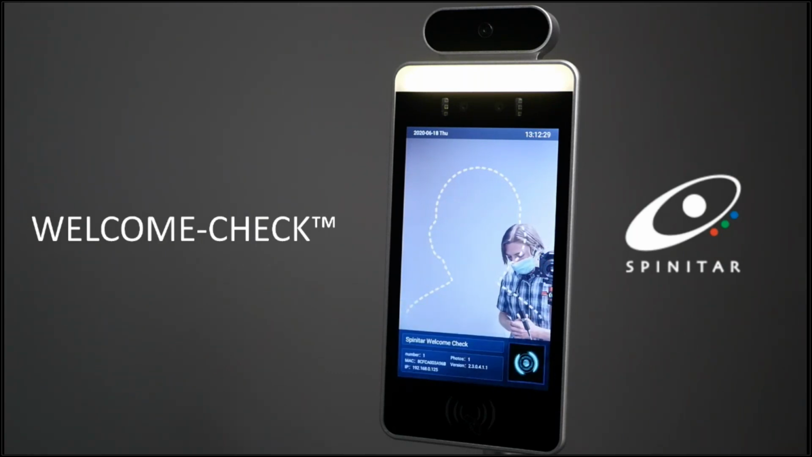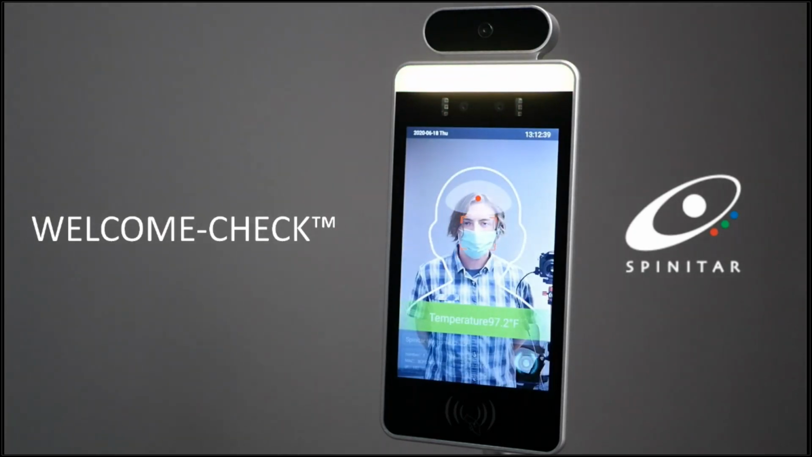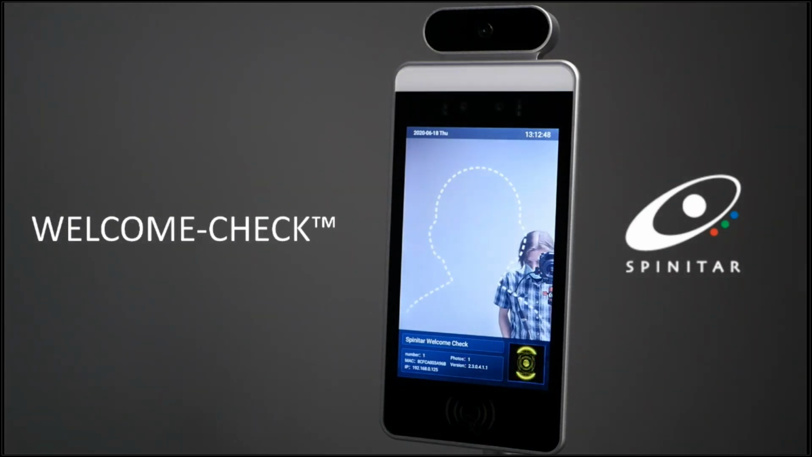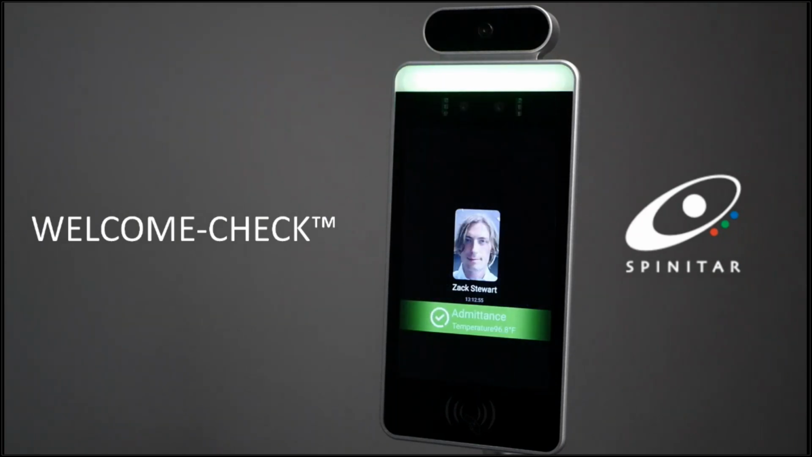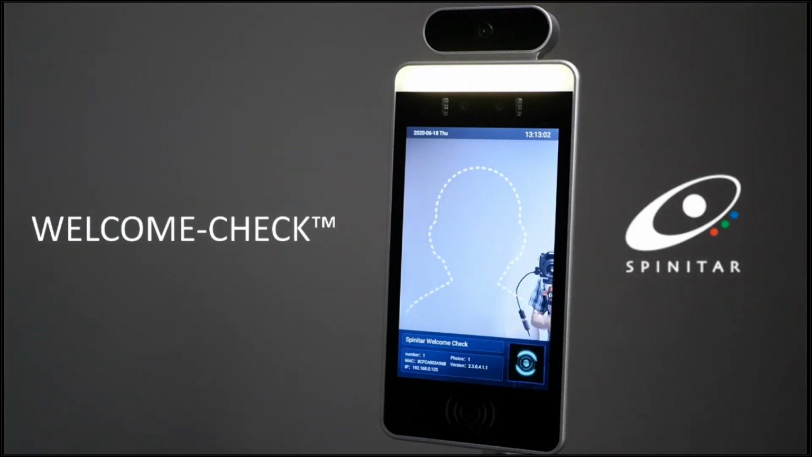So I'll come a little closer as the device is narrating me to, and I'll come within about 3 feet to 1.5 feet to have my temperature, mask, and facial recognition detected. So as you can see there, it acts pretty quickly, within about 1 to 2 seconds. I'll do this a few more times so you can really see how it functions. So again, come up 3 feet to 1.5 feet. And there at the end, you'll see my employee photo that it's detecting and matching from as well.